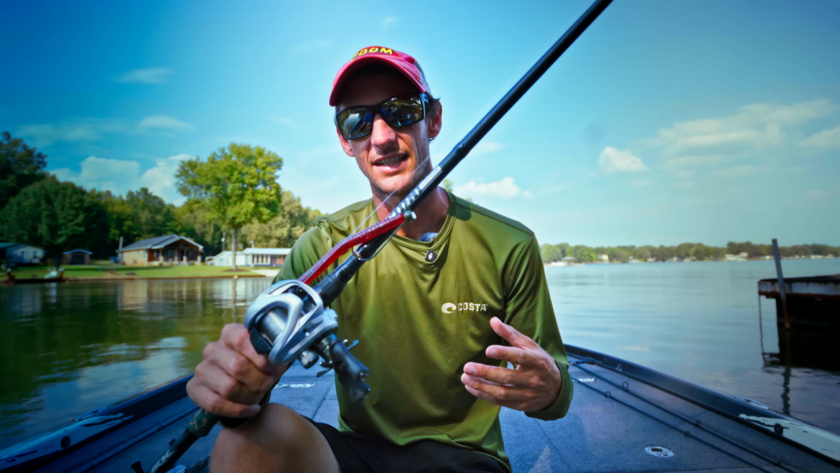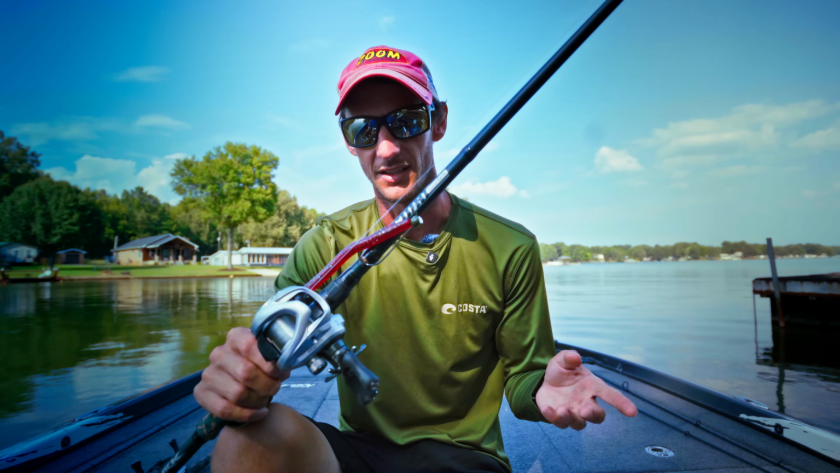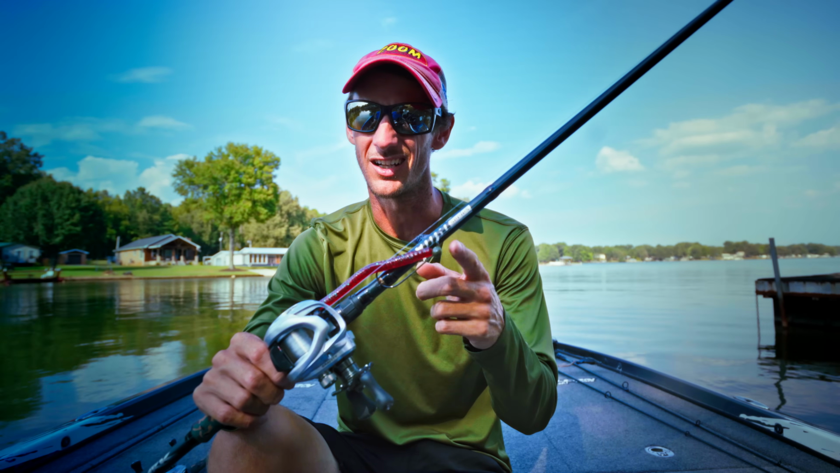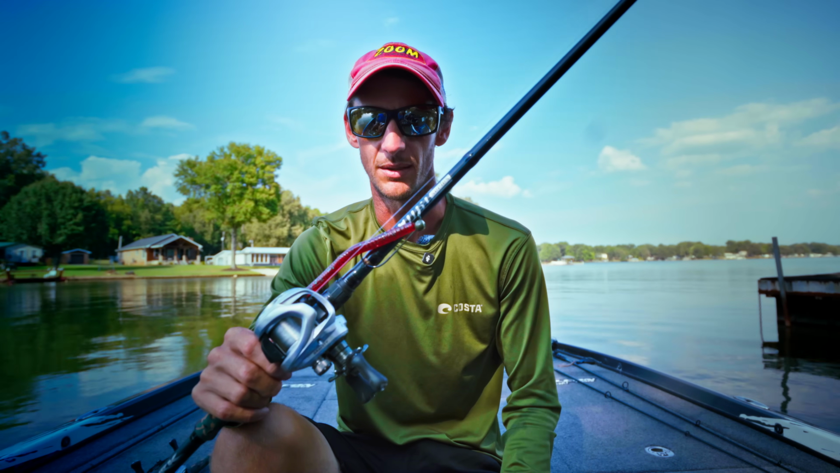Sometimes I think that shaky head gets bit a little better than the Texas rig, but I always have both of them because the shaky head gets hung a lot more than the Texas rig does. The Texas rig comes through a lot better.